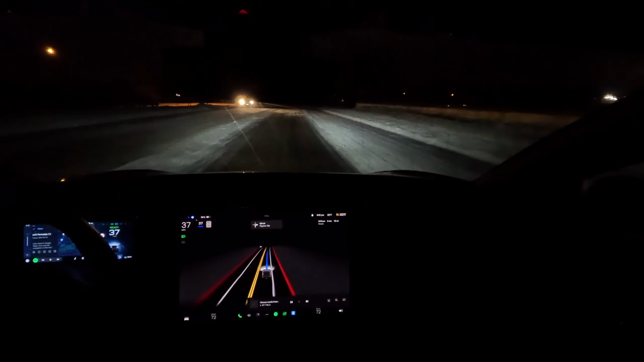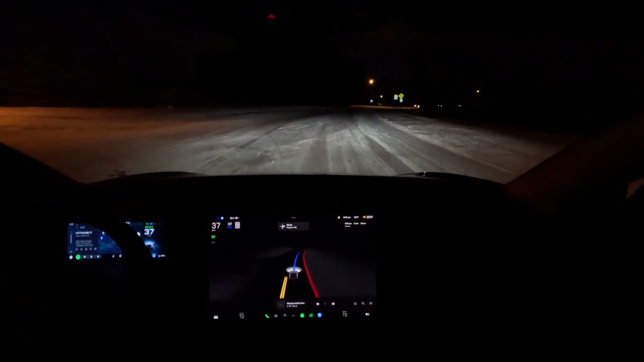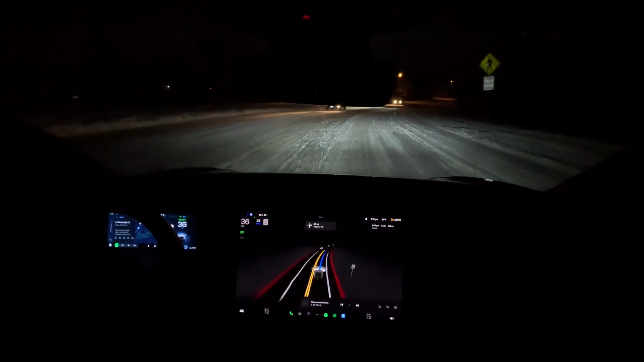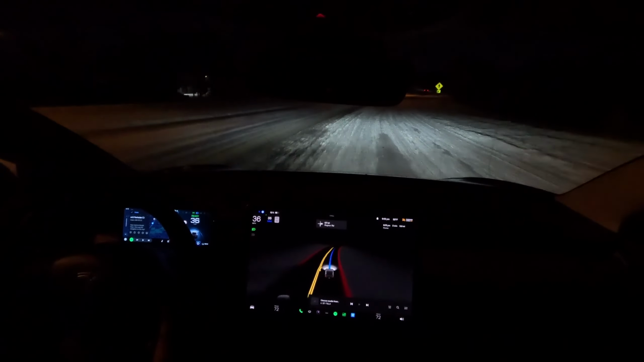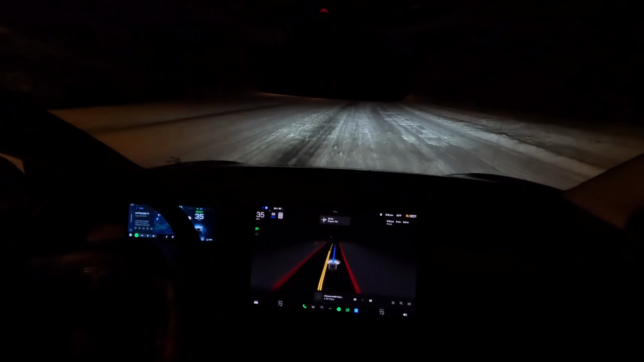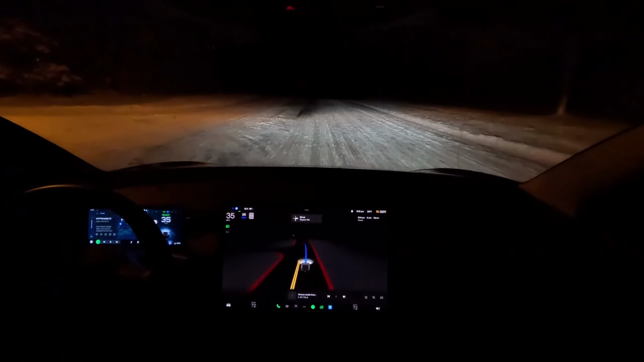So this drive has been interesting. Overall, I think it did okay. I wanted to slow down here in this curve. Oh, I feel the car sliding a bit. Signaling, no need to signal here. This is a one lane.